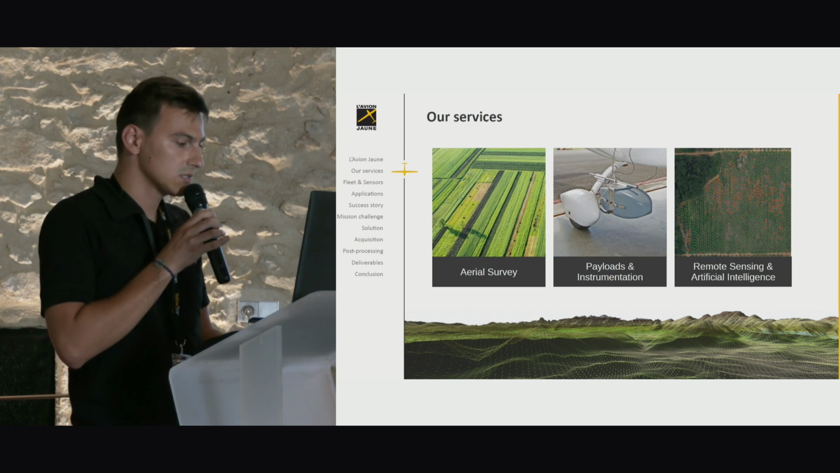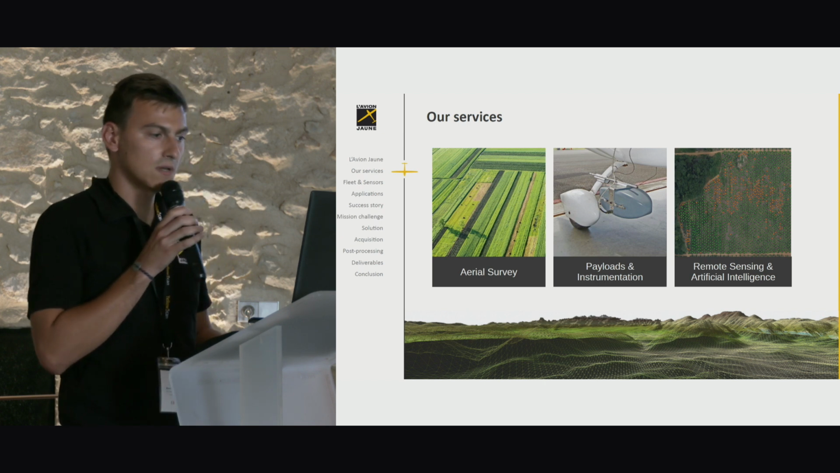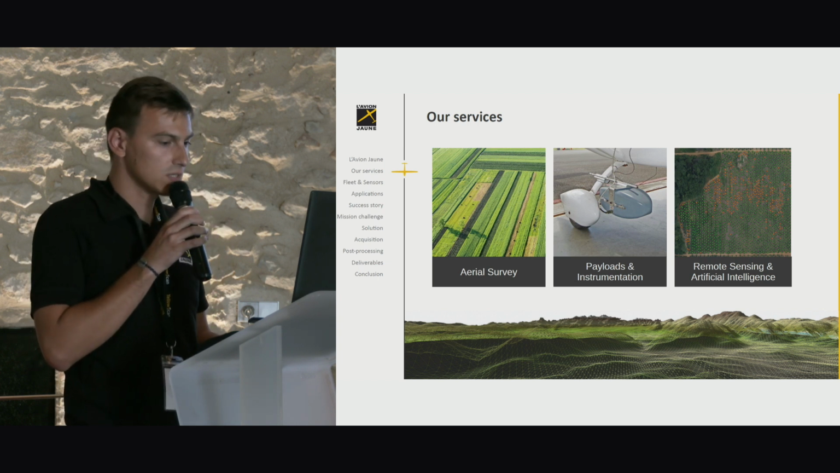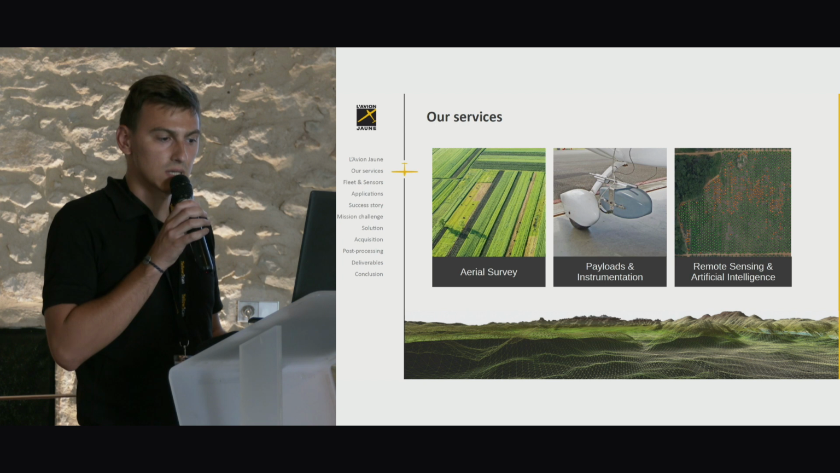Our service consists of 3 parts: aerial survey missions, payload and instrumentations, and remote sensing and artificial intelligence.